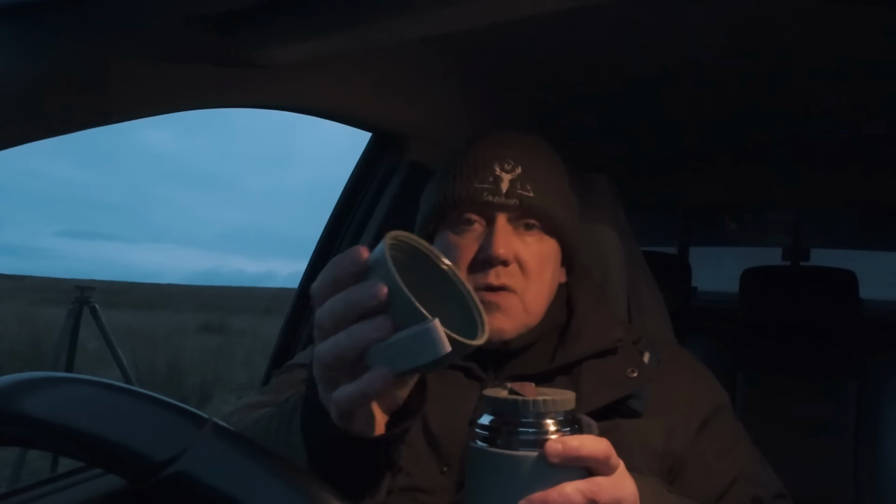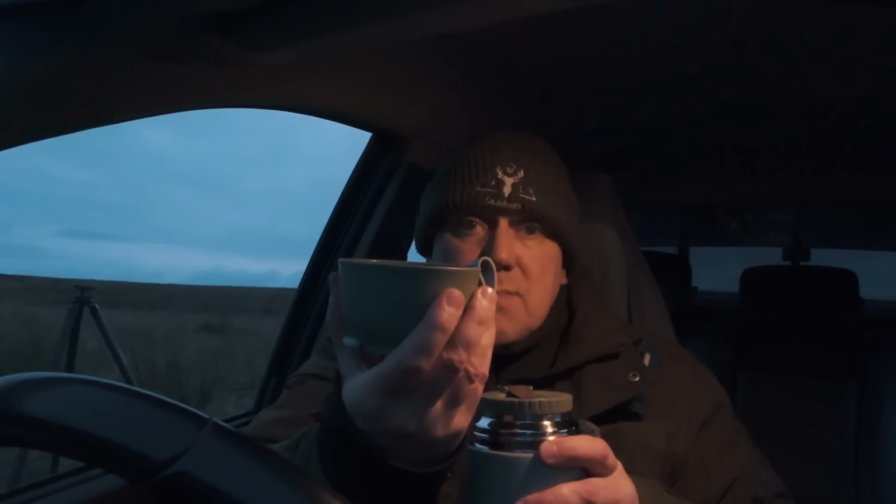If I can get the top off. That goes into a bowl if you want to use it as a bowl, and on the top there it has a spoon. Yeah, and it keeps the food really warm as well. And this was only, I think it was £8. A bargain of a deal.